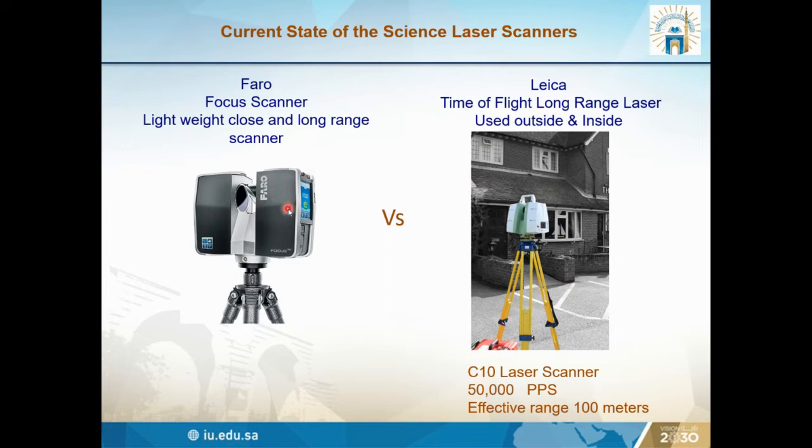We prefer the Faro because it's very lightweight and it takes 1 million cloud points per second, and maybe Leica doesn't have the capacity to take as many points, and it's very heavy. The Faro scanner weighs about 7 pounds, and Leica is heavier.